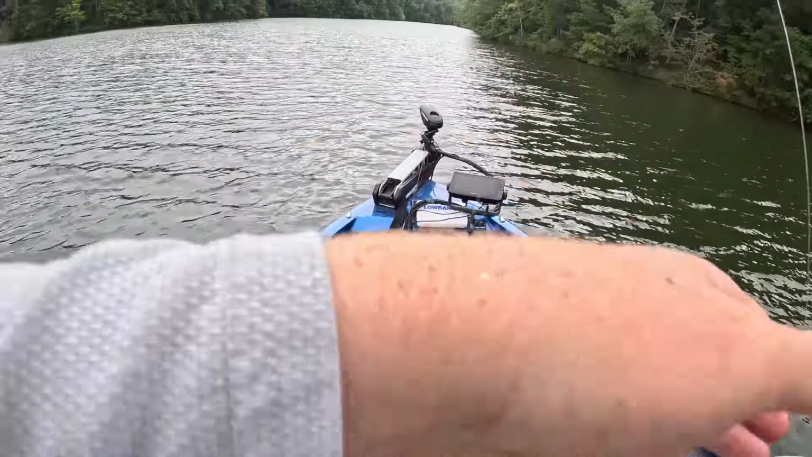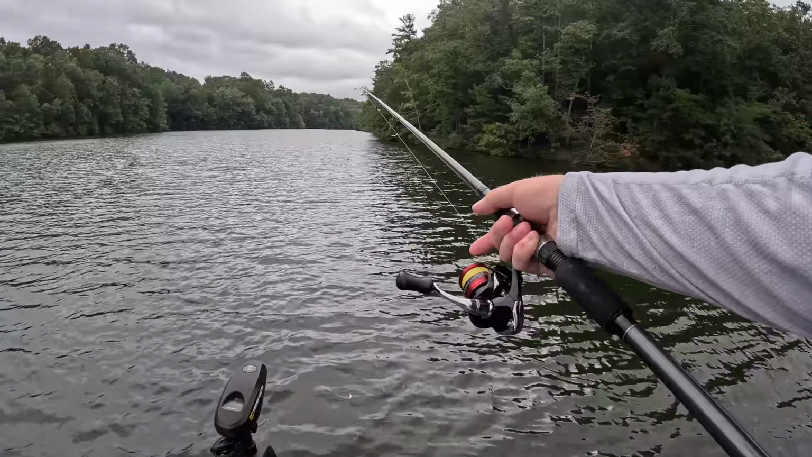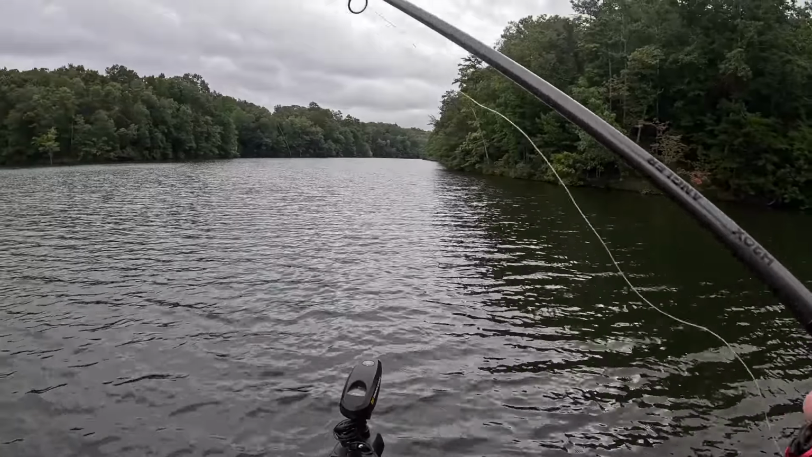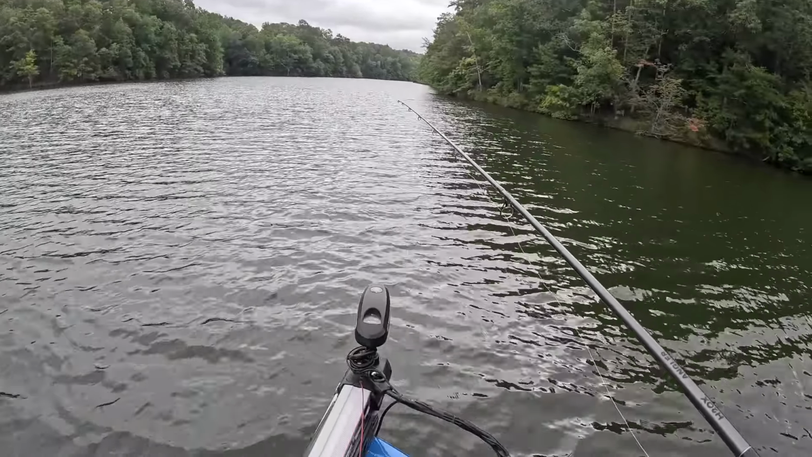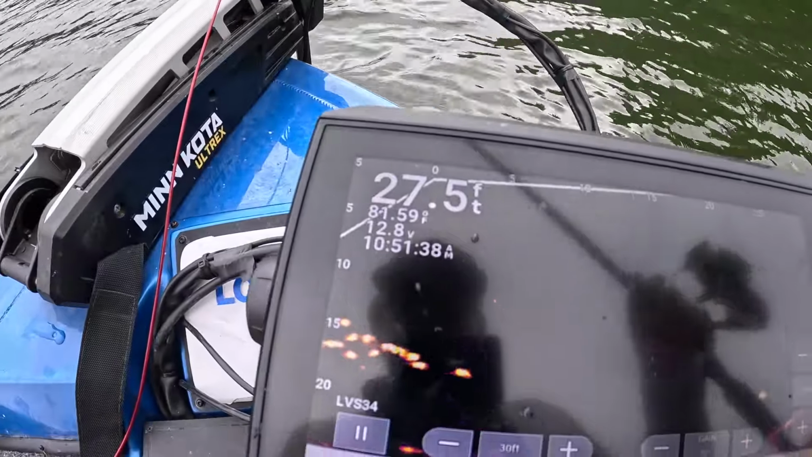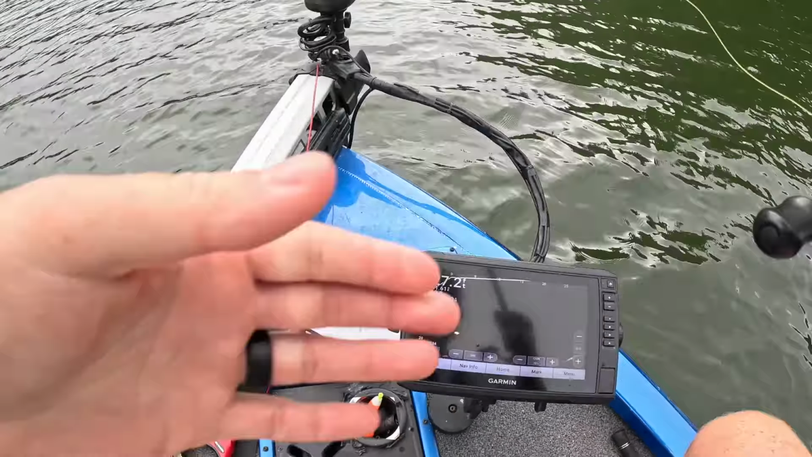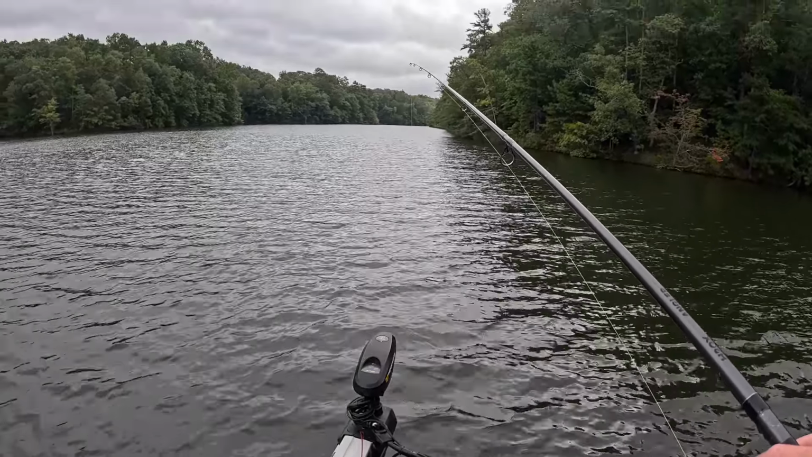And we'll try to do it where I hook the minnow and then just drop it down and catch us one. So these fish are actually right up under the boat. So there goes my bait down there to them. See, a couple look like they're about to swim over there.